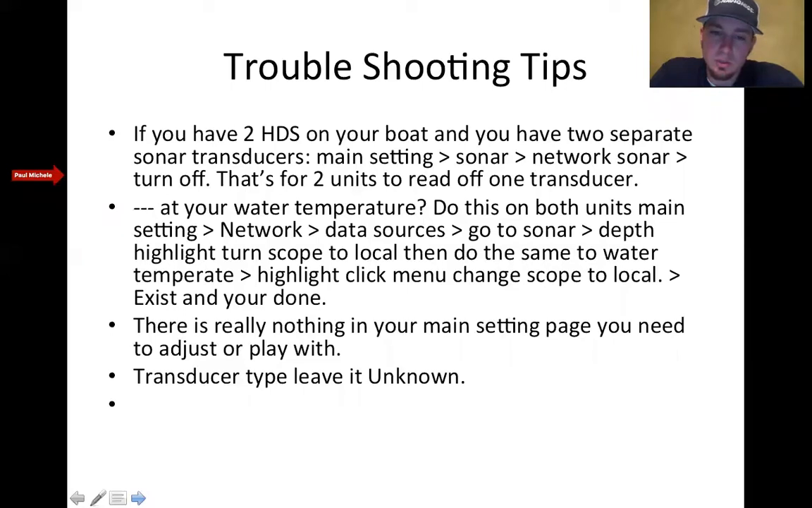It'll say transducer type, or not transducer type, it'll say your device list. It will say what transducers it's picking up. And typically I like to put check mine and sonar this device. If you see something called invalid next to it, it should be another option. But if it says invalid, then you might have to dig a little bit deeper, but that might be another day for that. So once you've done that, do the same thing under sonar, or depth, excuse me, selecting local for the scope and picking sonar this device.